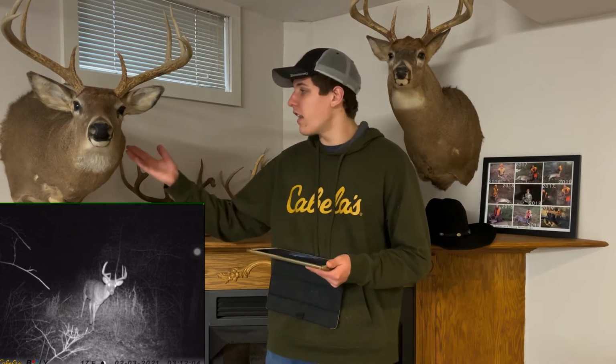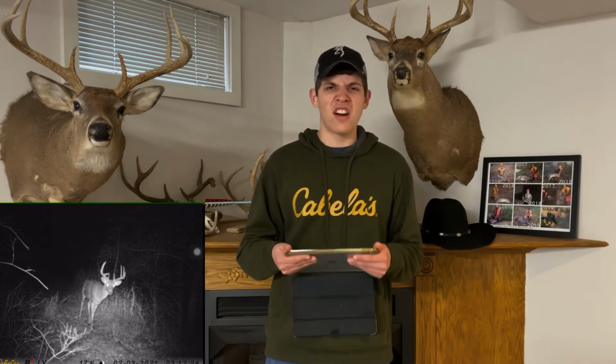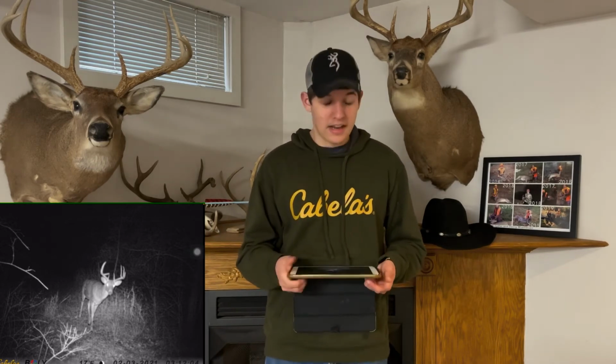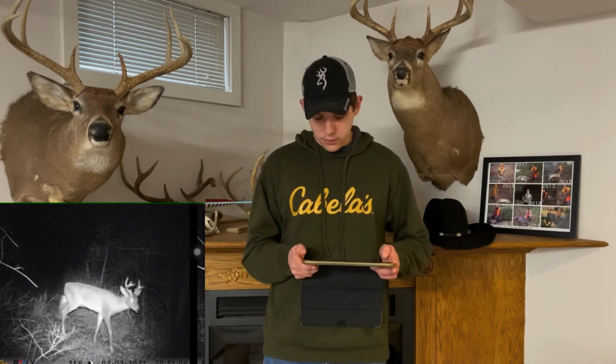Now these are kind of the deer that we shoot. Like we mounted these ones. We're not after a new state record. You know, we're happy to shoot what we can get. But yeah, these are super nice to us. That's another little 8 point there.